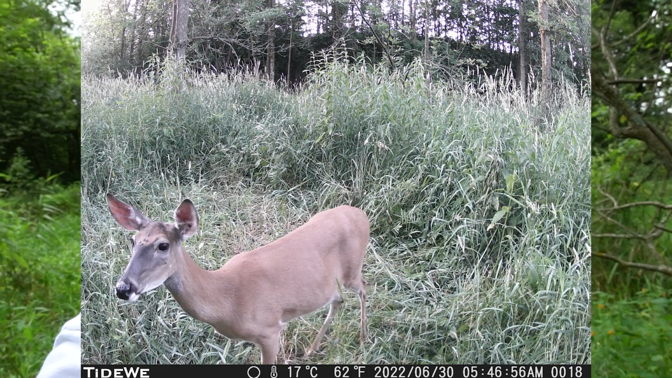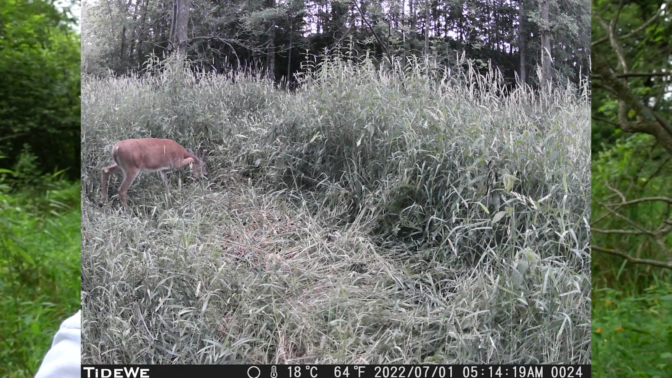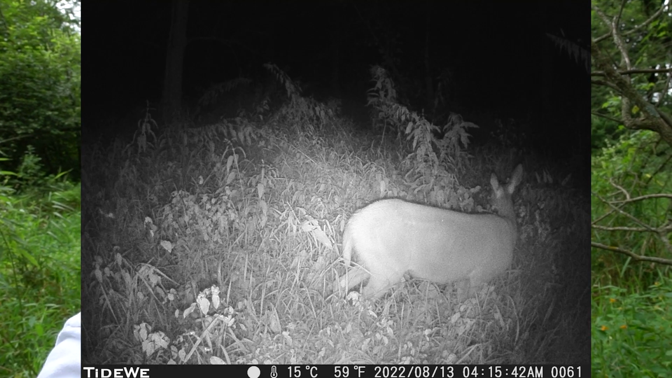Obviously we started the trail camera videos back in May already, and just kind of watched them grow over the summer. And now we're going to get the chance to follow these bucks all the way into archery season, hopefully. We're just going to keep following these bucks around, watching what they're doing, watching their behavior, finding out what their travel patterns are through this property, and hopefully become successful this fall with a nice buck. But a lot of pictures on this camera.